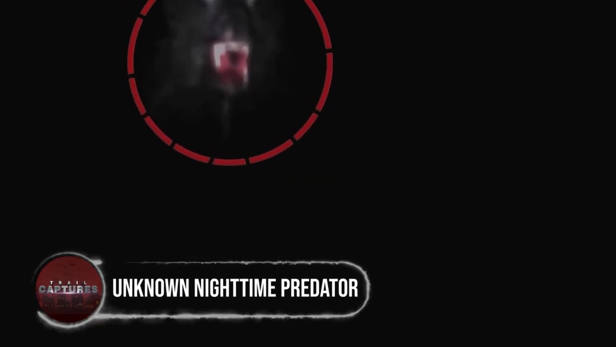Unknown nighttime predator. Somewhere in the wilderness, another potential werewolf was caught on camera. A lady searching for her lost dog found herself face to face with a frightful creature emerging from the darkness, walking on its hind legs like a wolf man. The lady's flashlight offered a glimpse of its eerie features, but the creature quickly vanished into the shadows. The blurry footage left everyone speculating about the nature of the mysterious creature. Was it truly a werewolf, or was something else lurking in the woods? The encounter left a lingering sense of uncertainty.